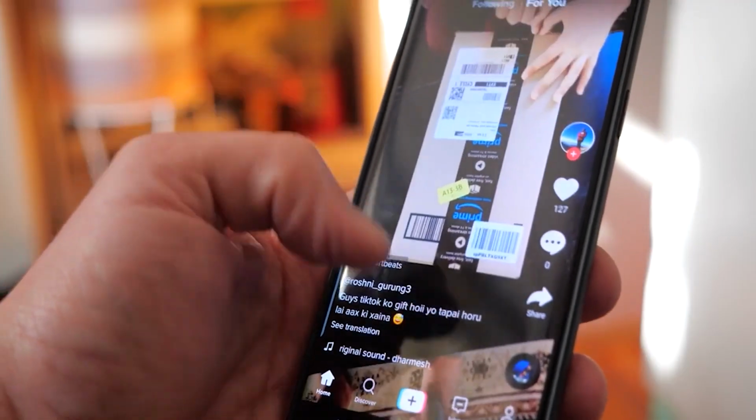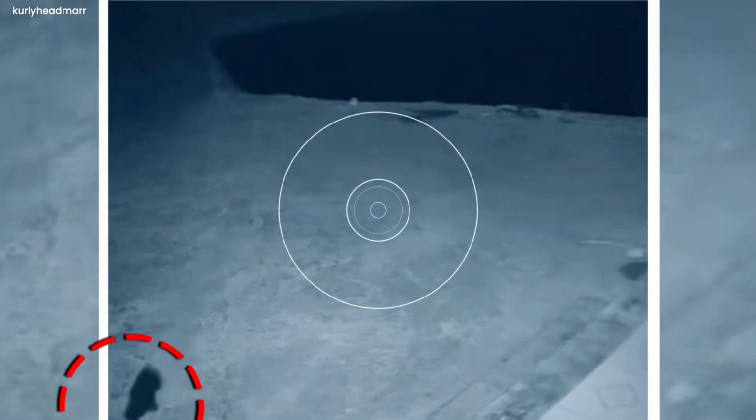A shapeshifter. Uploaded on TikTok by curlyheadman20. This clip first depicts a woman running away from something, and then a long creature crawling on the ground comes into view. And then, after just a second, the creature shrinks into a small one as its rear part disappears.